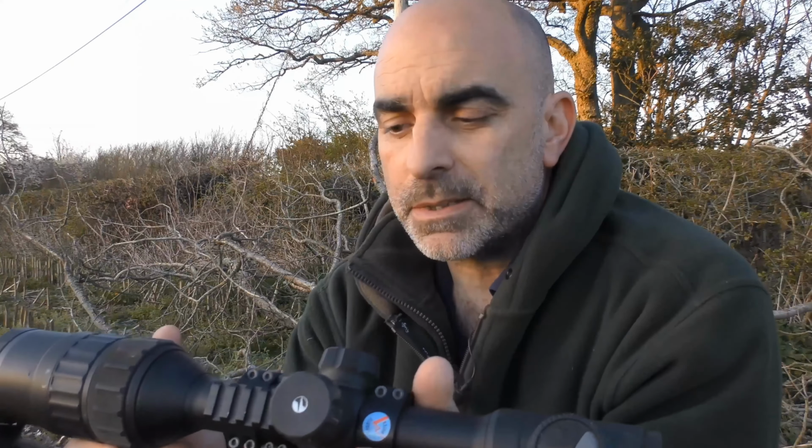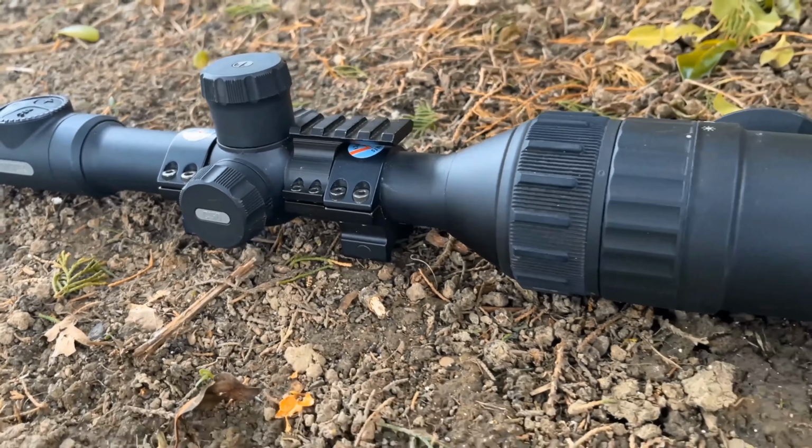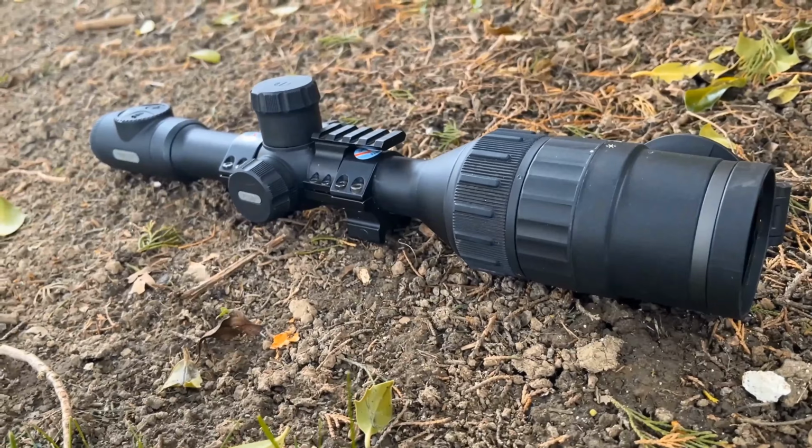I would say that probably this scope offers the best clarity in day mode, the colour mode. It's probably the nicest of the three, very rich colours. The other couple are slightly more washed out than this one. It's got a very similar magnification range to the others. It starts off at 3.5 and steps to 7 and then to 14. You've also got picture-in-picture mode on there, inbuilt recording with sound, and the ability to take photographs. So that pretty much sums up that one.